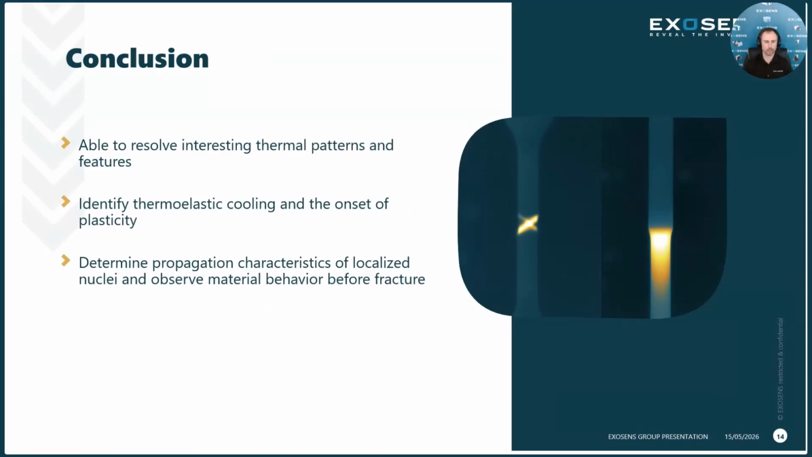In conclusion of these two tensile tests, we were able to identify a few different things. We were able to resolve some interesting thermal patterns and features. We were able to identify some thermoelastic cooling, the onset of plasticity, and we're also able to determine propagation characteristics of localized nuclei and observe how the material behaves before the fracture point. Okay, so next we'll take a look at another test, some compressional loading, again used with the Radia V60, and we'll move on from here.